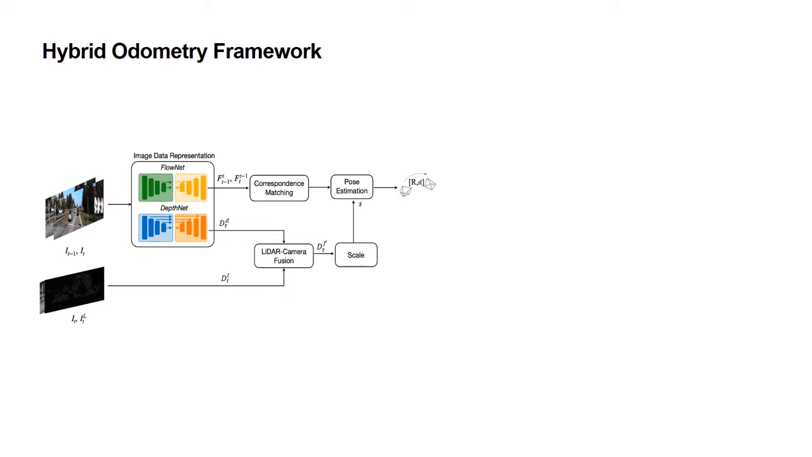This fusion of a sparse LiDAR depth map and a dense image-based depth map is utilized for more robust and accurate odometry results. This simple but effective visual LiDAR depth map fusion algorithm combines depth priors in a Bayesian framework by using confidence of estimates. Our hybrid visual odometry framework consists of several components.